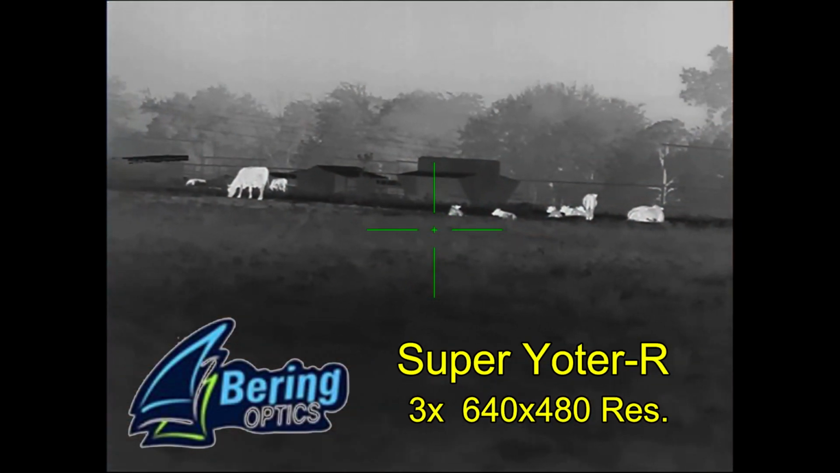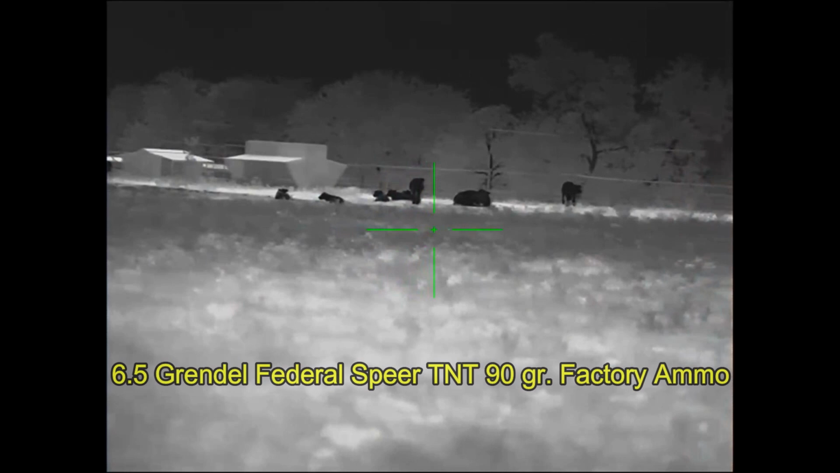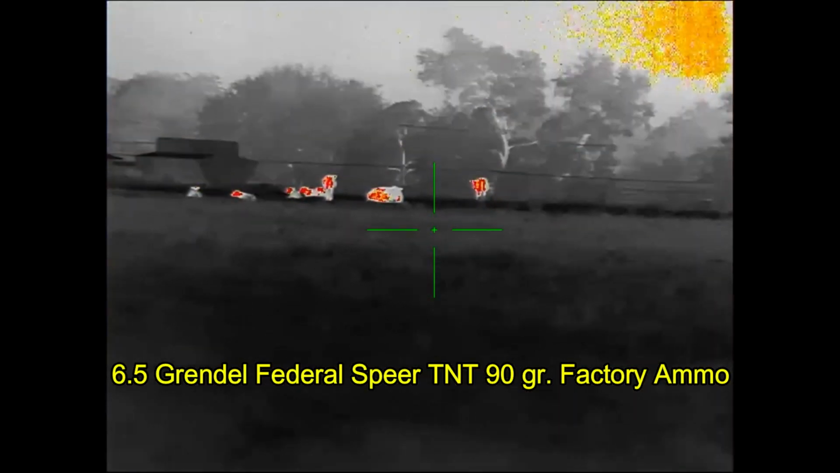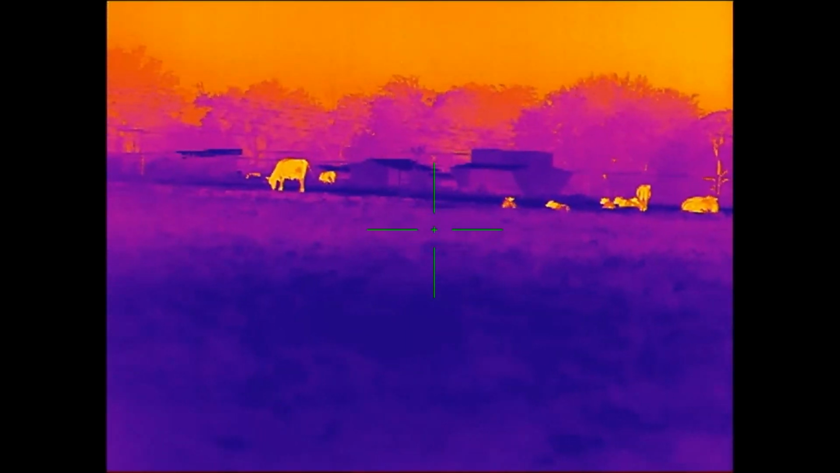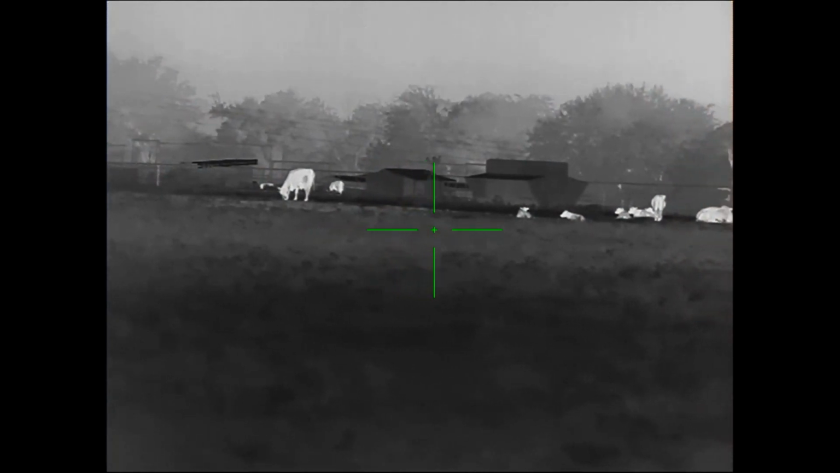I started off the night looking at some cattle with my Super Yoter-R from Bering Optics that I have mounted on top of my 6.5 Grendel shooting Federal Spear TNT 90 grain factory ammunition. Here you can see I'm going through the color palettes that one of the viewers asked about seeing. There are 4 of these and we will see them again.